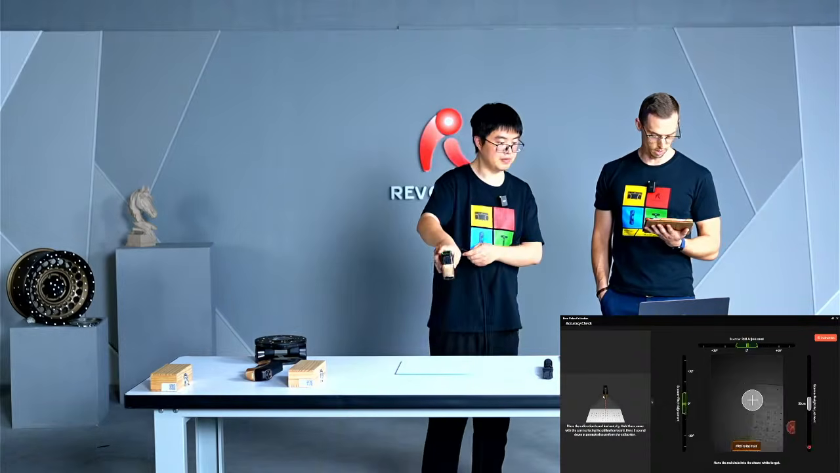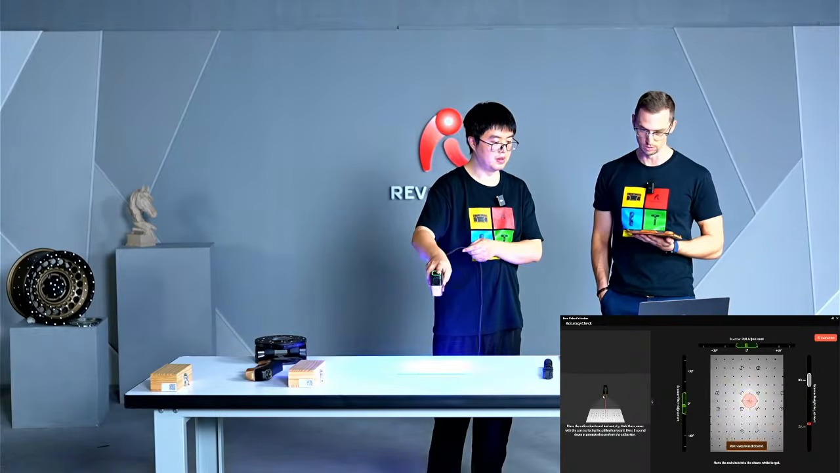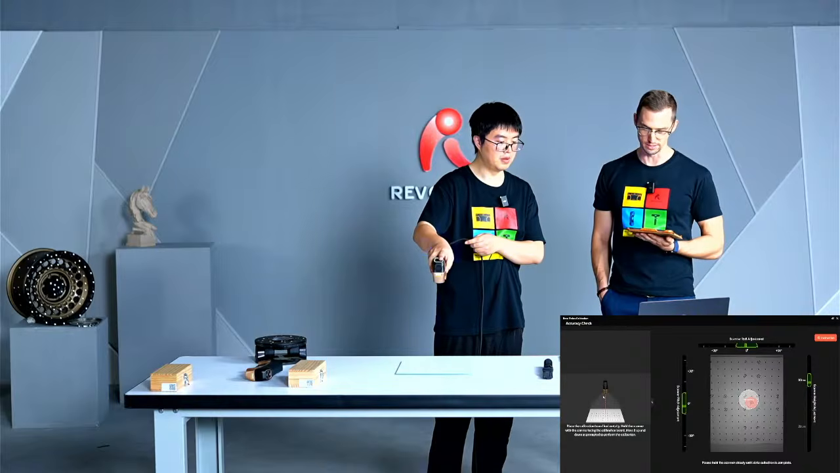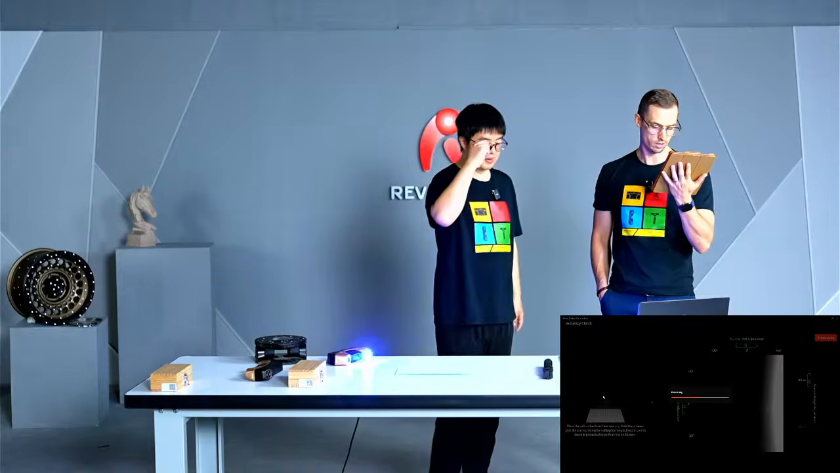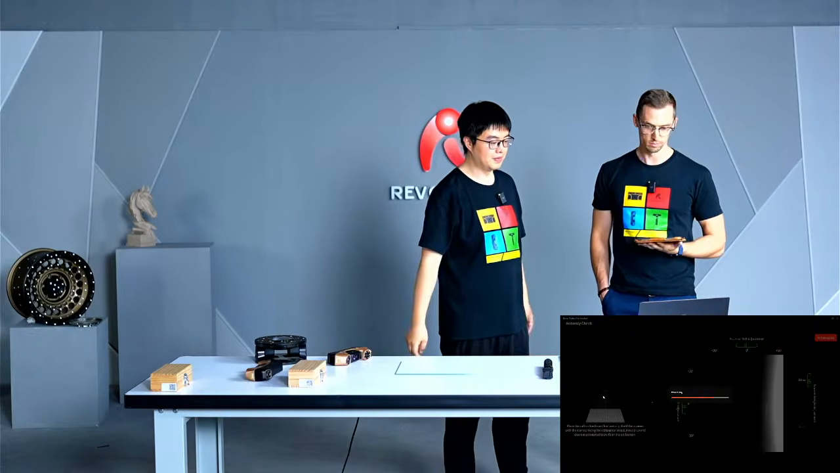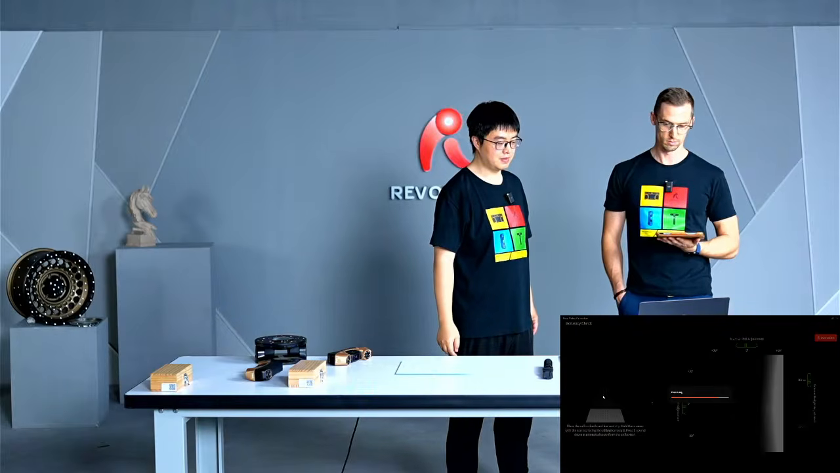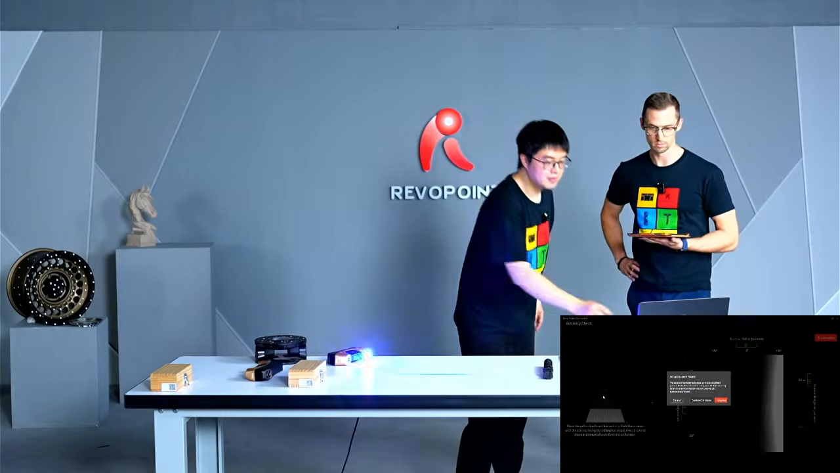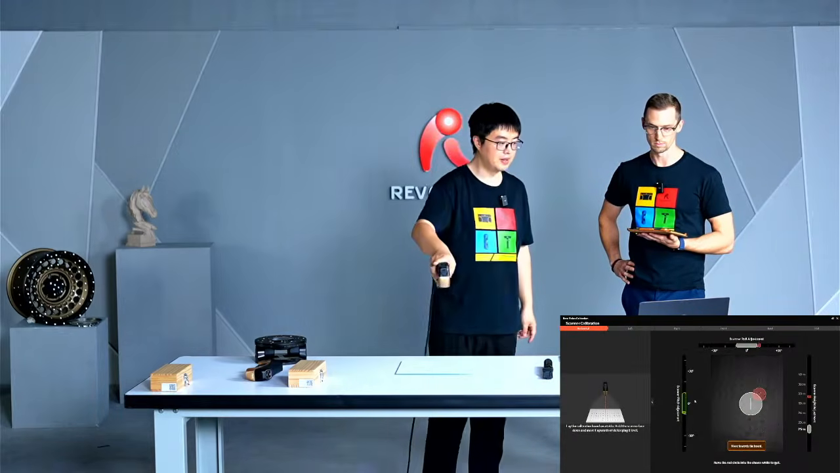And the calibration process really is pretty simple. As you can see, the software kind of walks you through. Okay, hit continue, calibrating.